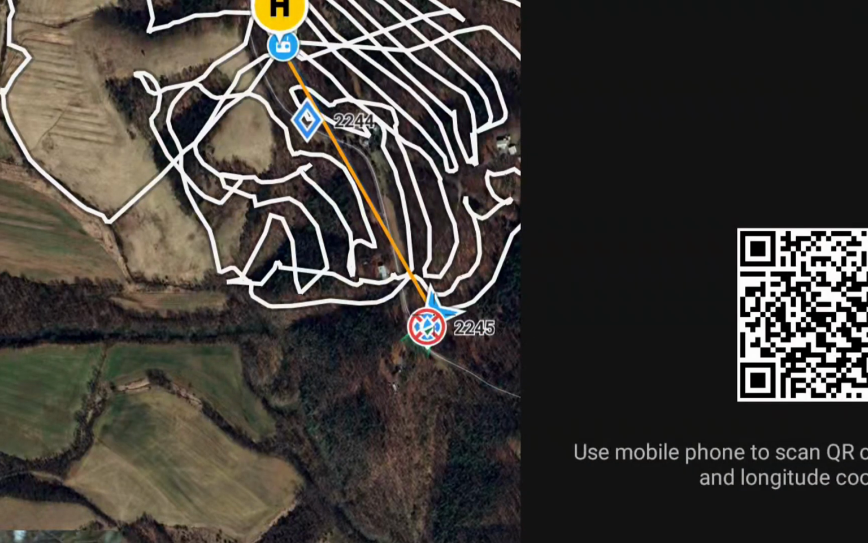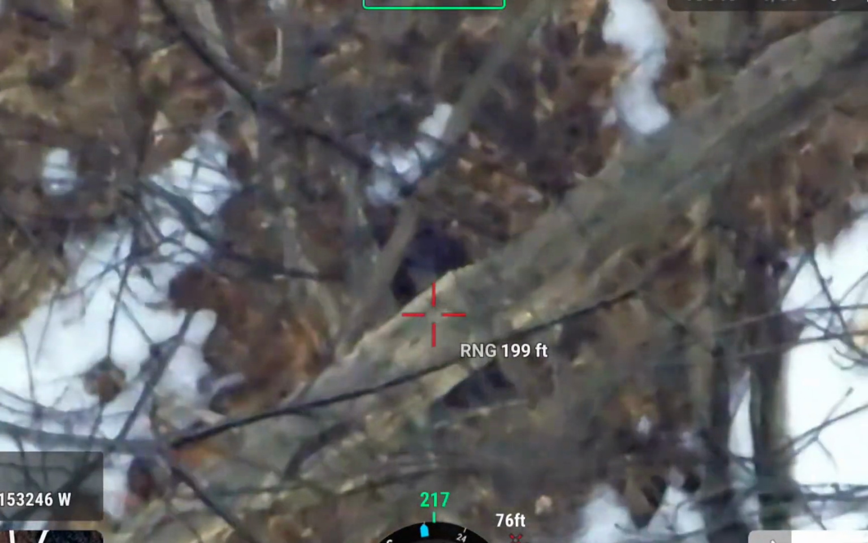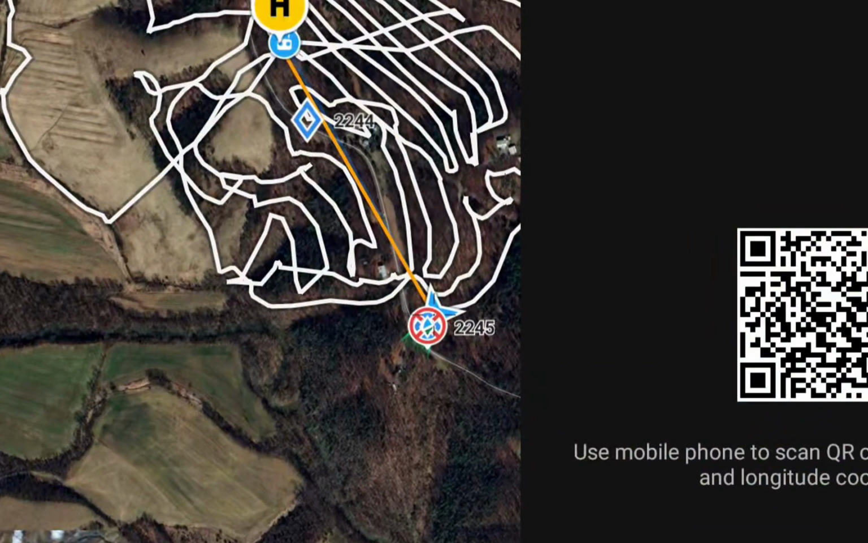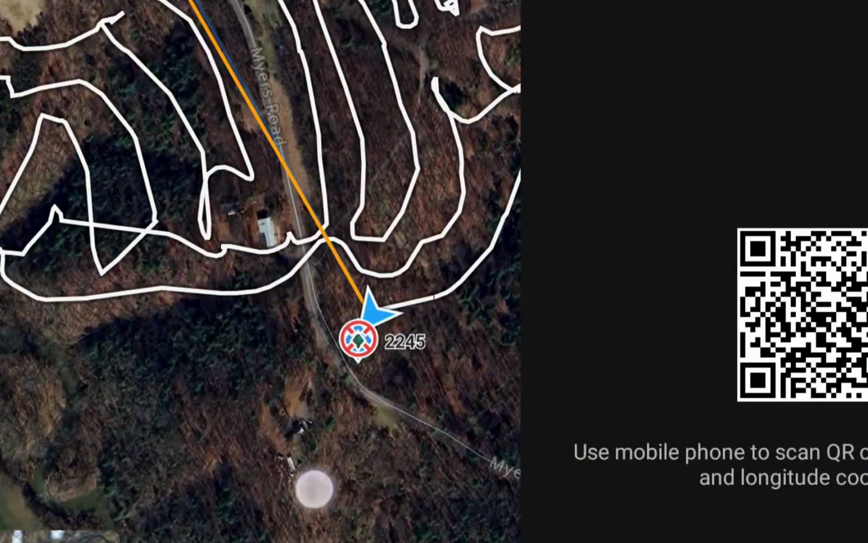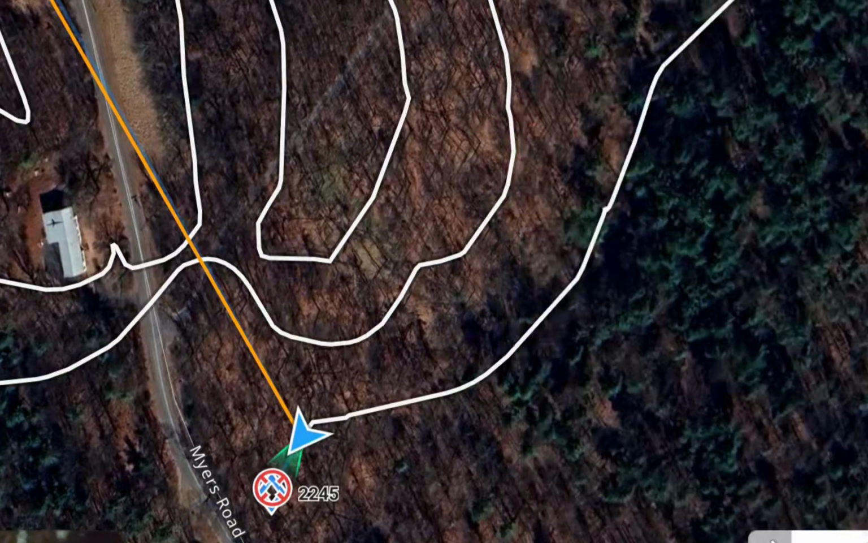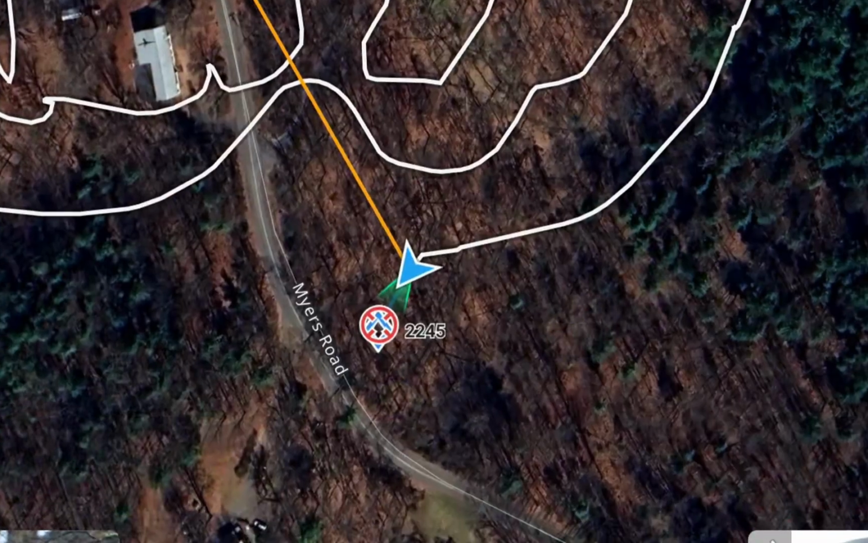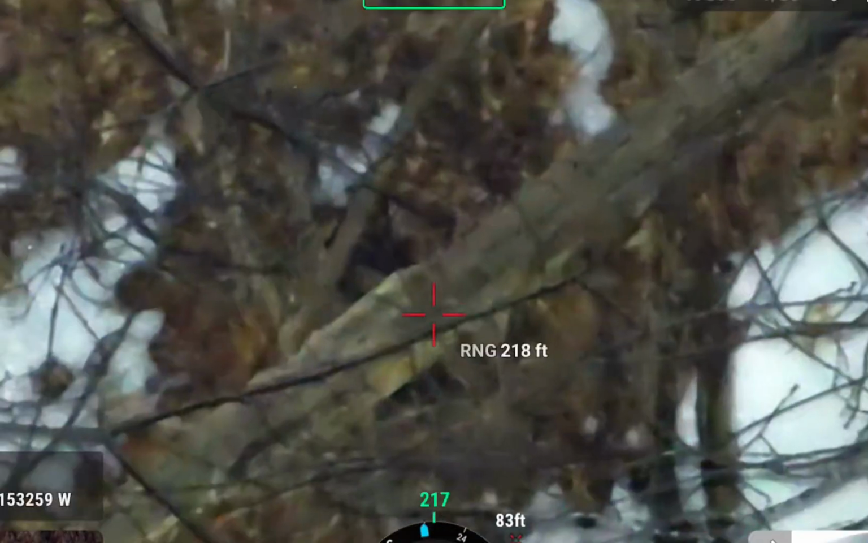Scan that. The camera. Is that him? That's him. That's him right there. See, no, he's right down here. Look at this. He's right here by the road. See, he's right there. He's right off the road. Right off Myers Road. So look over here. Hold on, I gotta make sure this thing don't lose signal. Right there. He's right there. He's with the trailer. Yeah. We can go right to him right now. Okay. I got him marked on here.